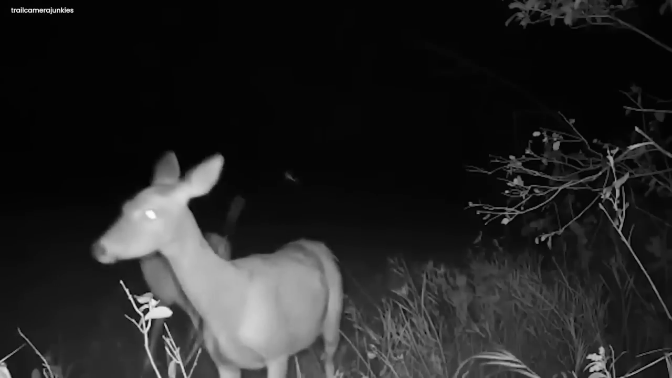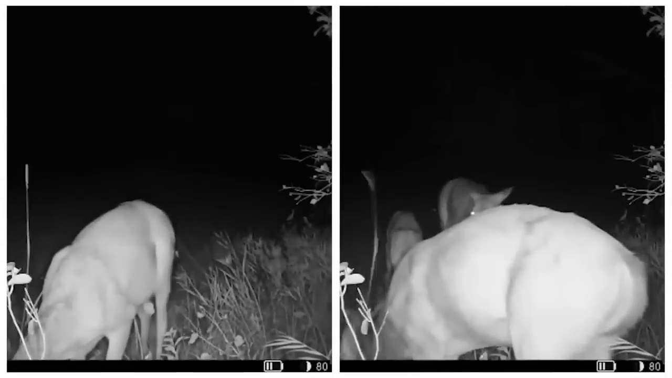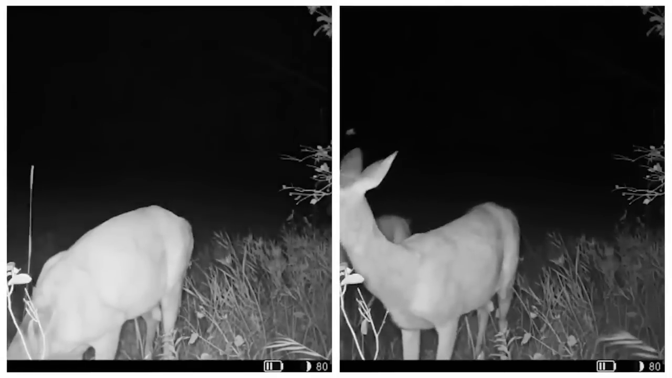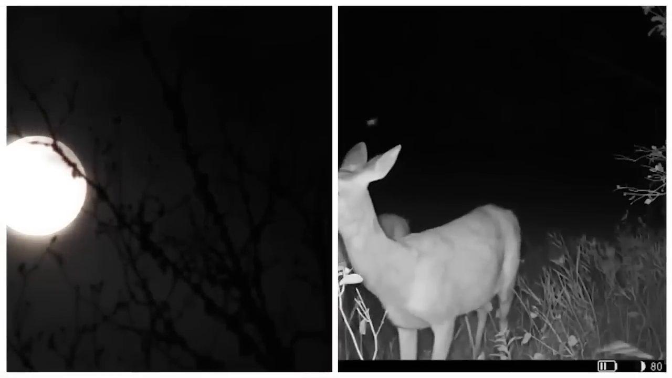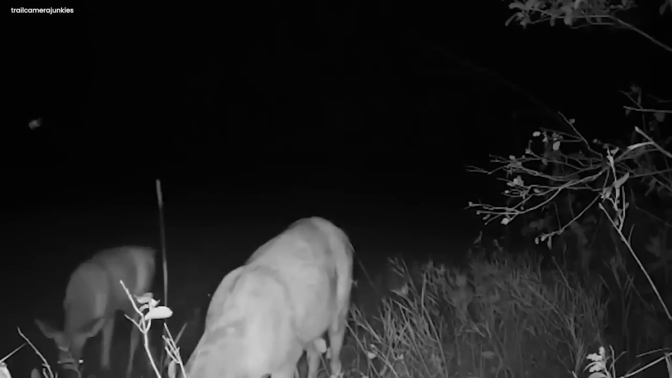Once the strange deer was gone, the first two continued to eat mysteriously. Their reasons remained hidden, lost in the dark forest. The night's darkness made this mysterious moment even more puzzling, a puzzle that would linger in the minds of those who saw it, haunting their dreams.